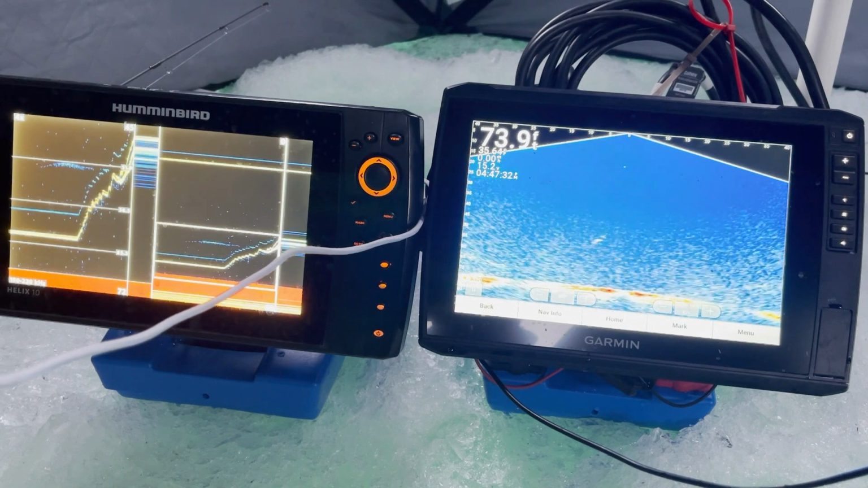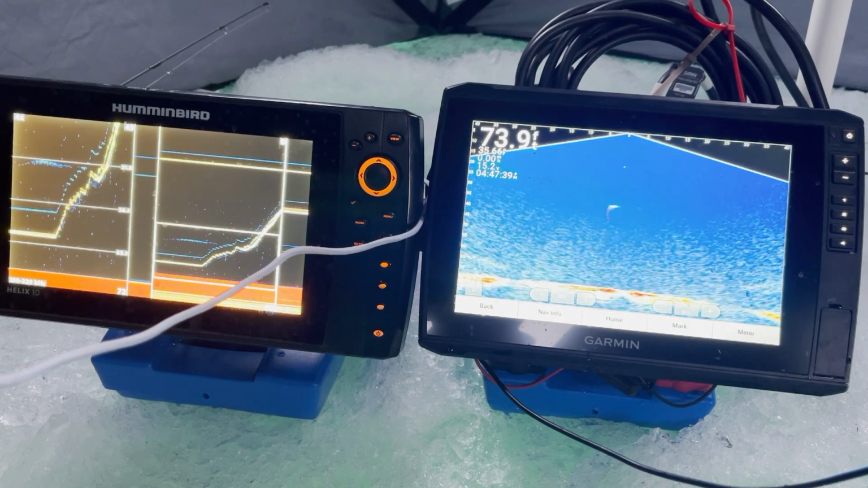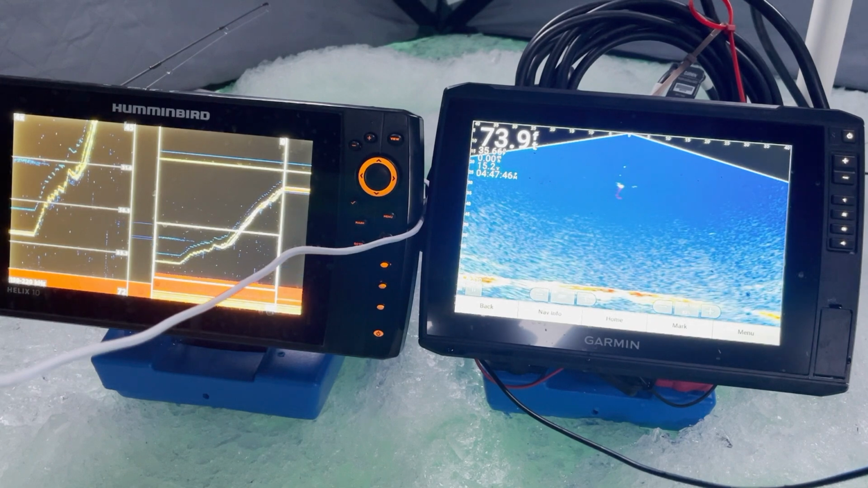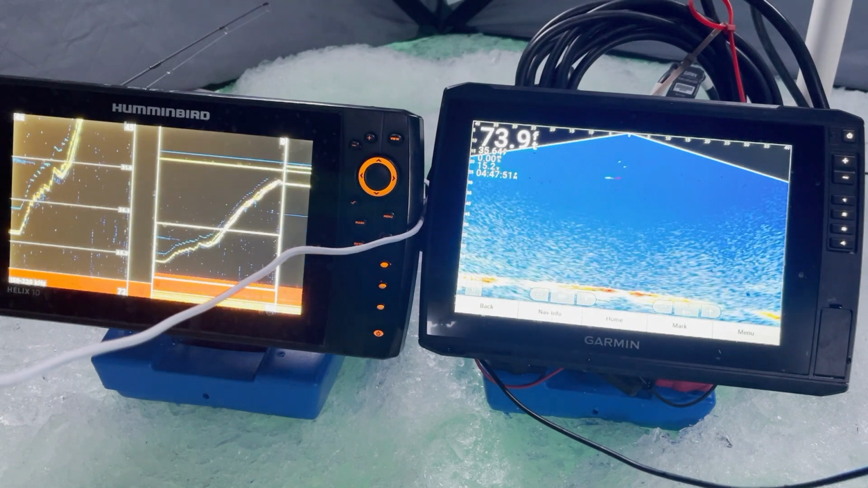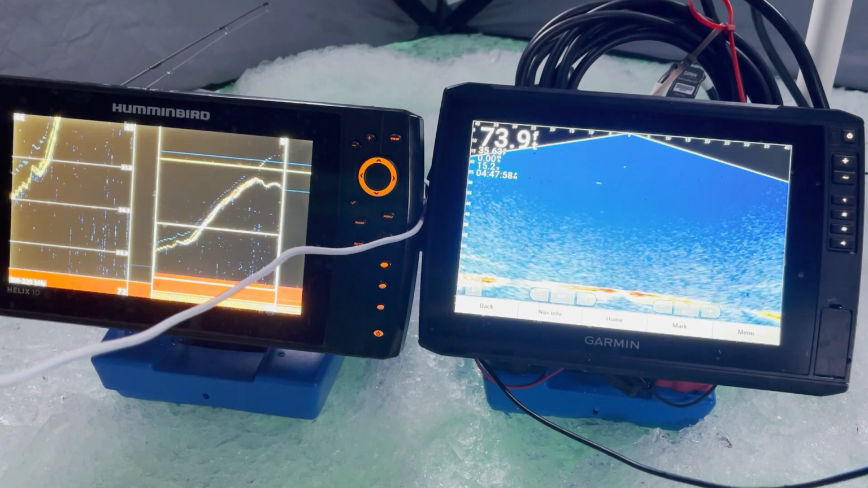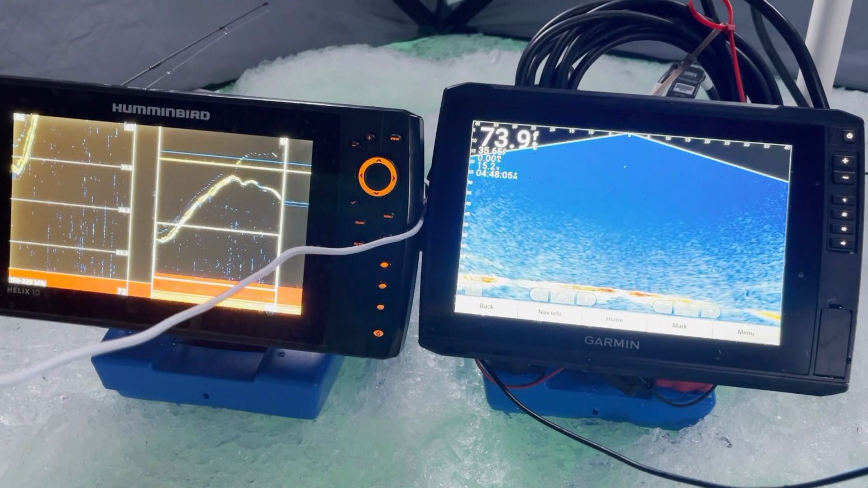Come on, come on. Got him! Ooh, missed him right there under the hole. Incredible. I can't tell where he's at.